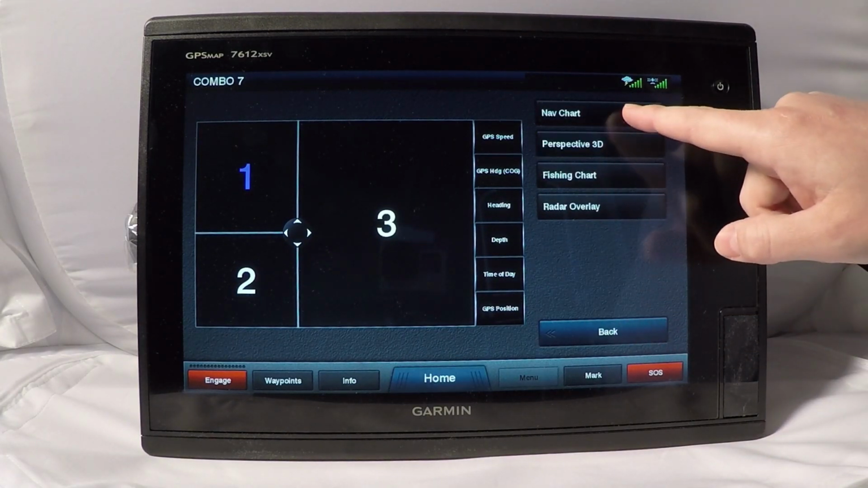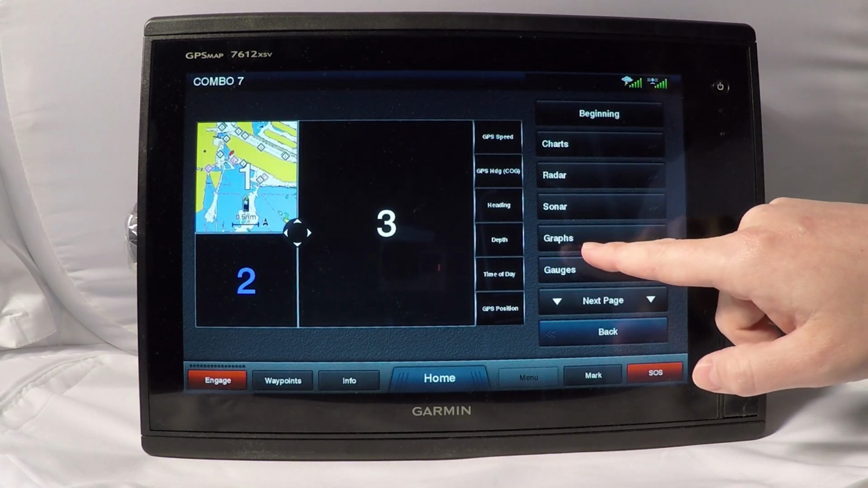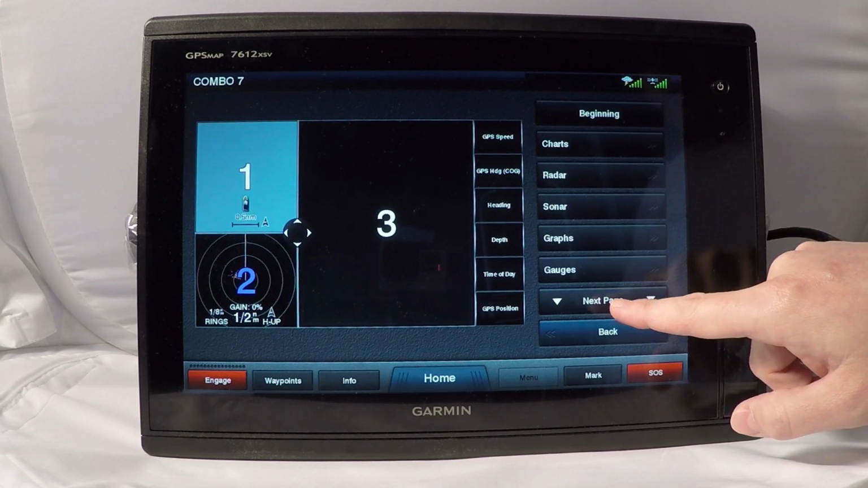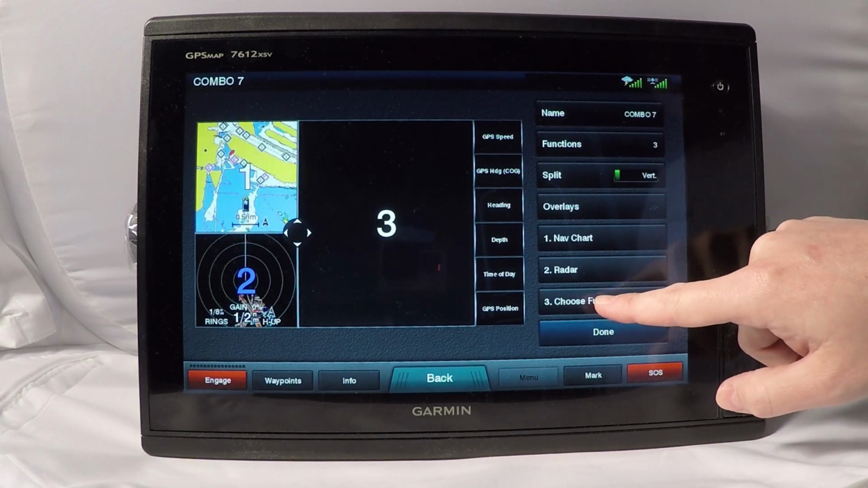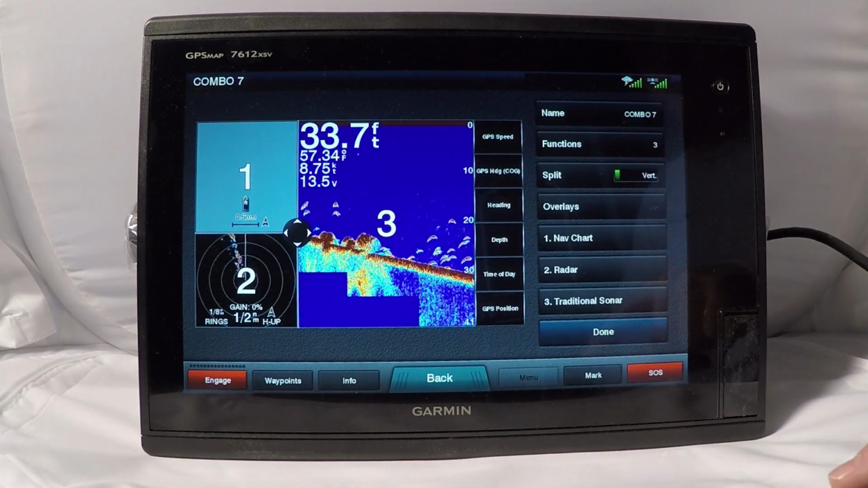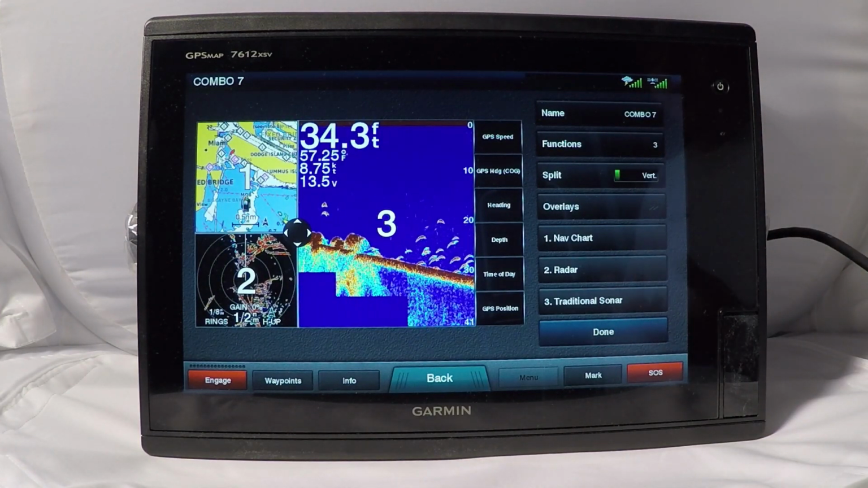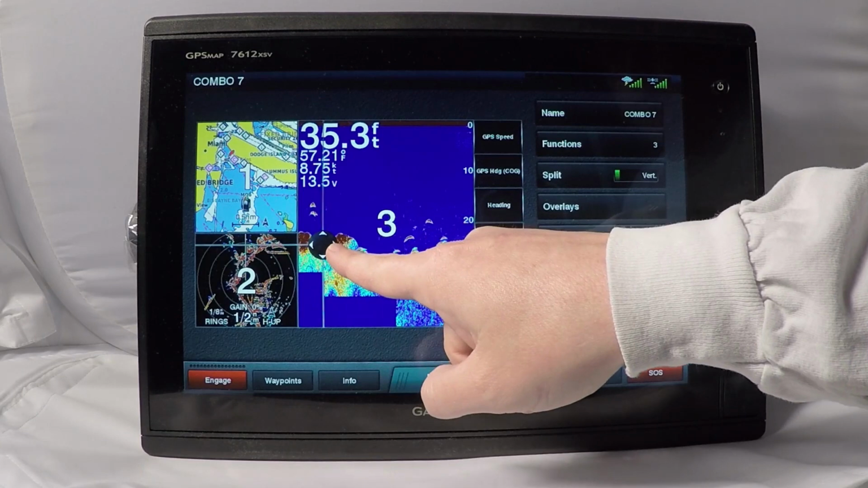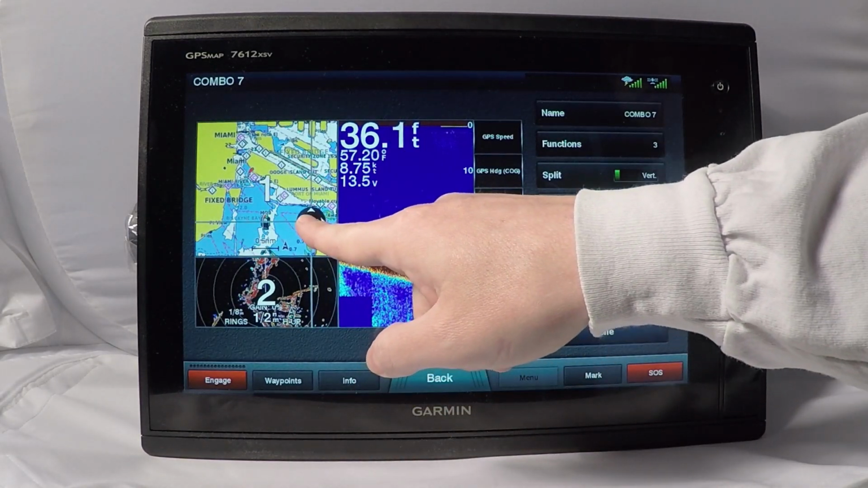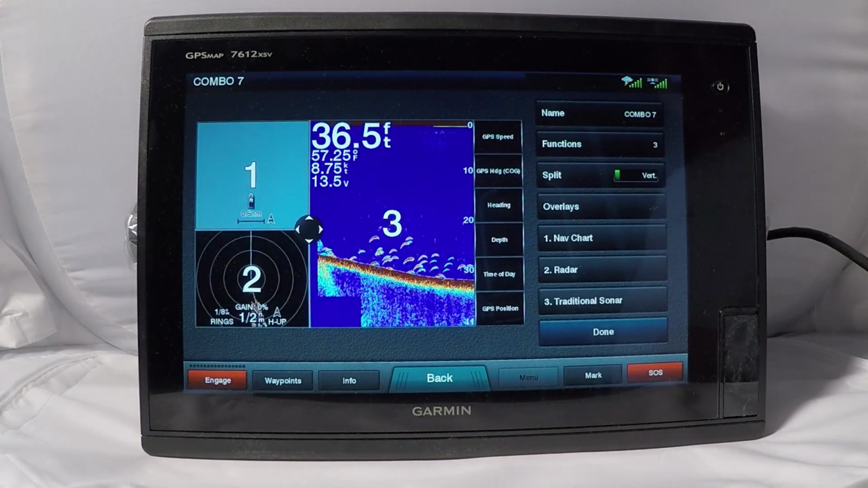Function 1, we're going to do a navigation chart. Function 2, we're going to do a single range radar. And function 3, we're going to do a full screen traditional sonar. So there's your 3 screens set up now. Like I said, you can move this around to set up the different size windows. So we're going to leave it right like that.